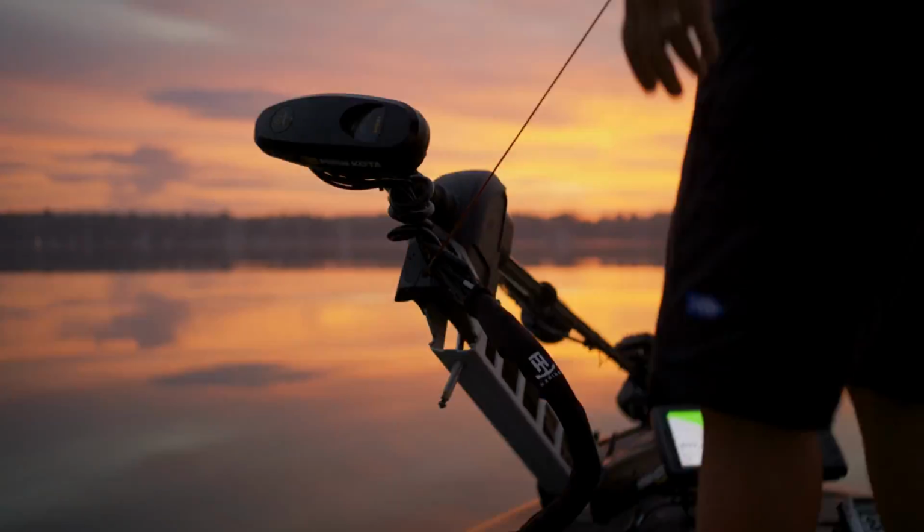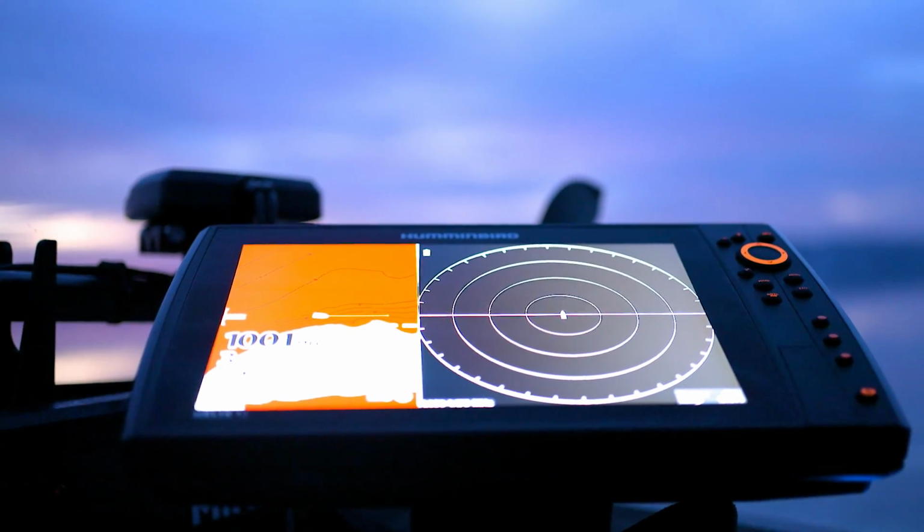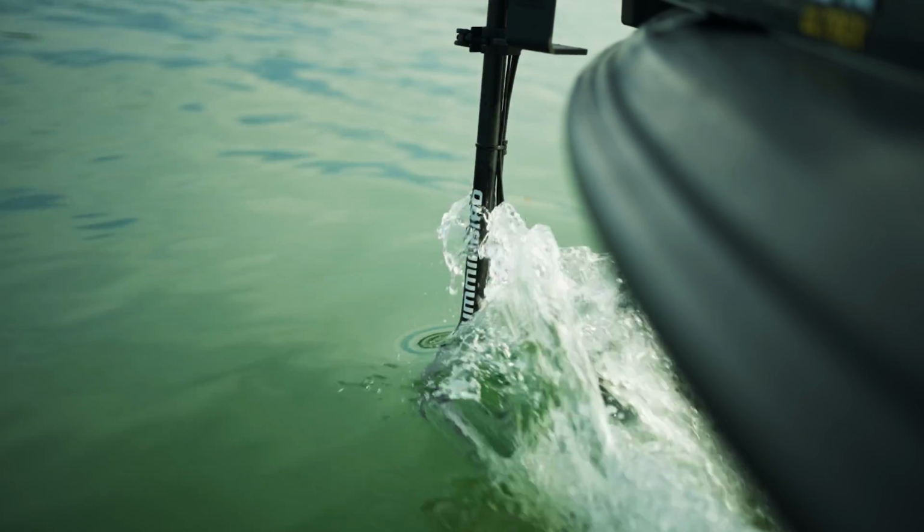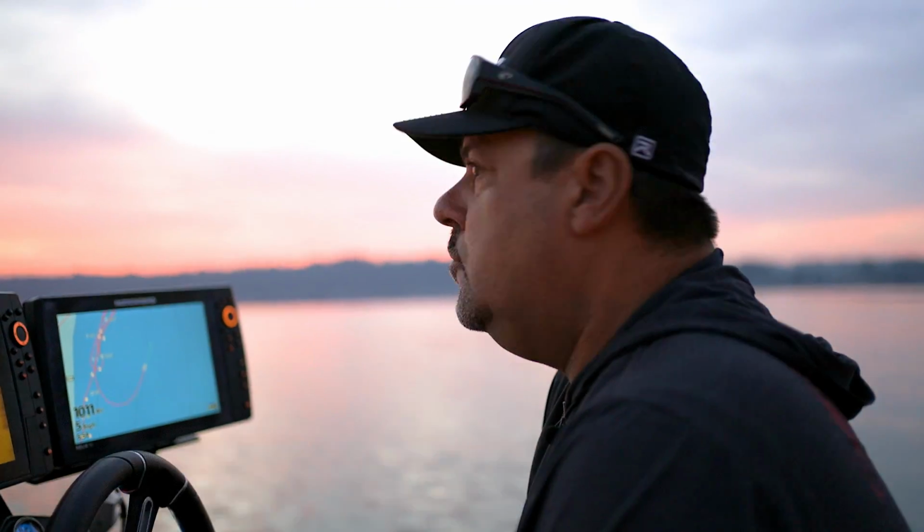As beautiful as the day is right here and you want to get to the lake and start fishing, the majority of my work is done right here. Idling and idling and idling. When you have a pretty day like this, just idle.